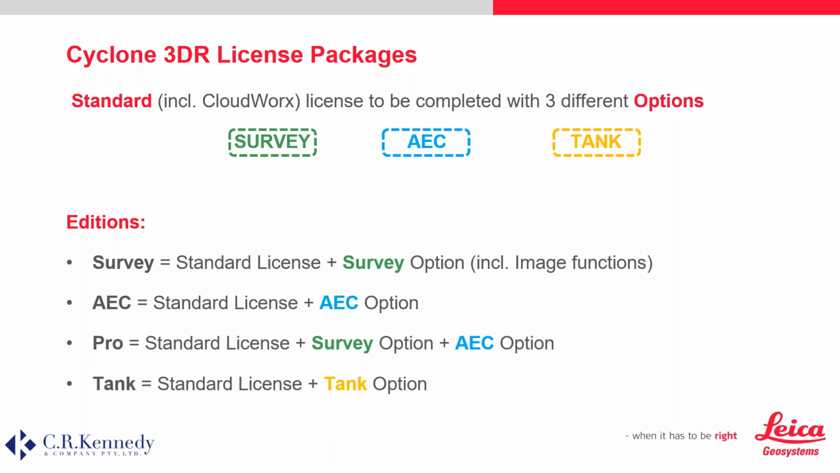If you're involved with all of the above, then we have introduced the Pro edition just for you, which is basically everything except for the tank edition. And finally, the tank edition is for those who need to perform more specialized functions related to tank inspection and calibration.